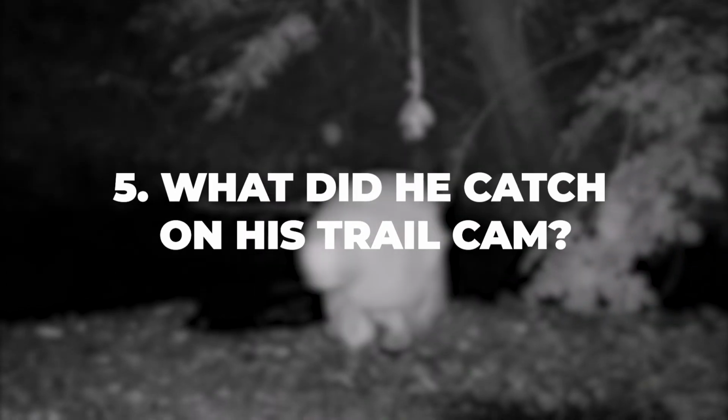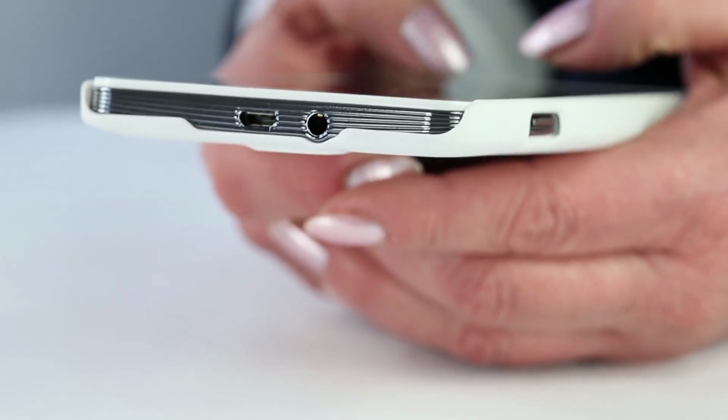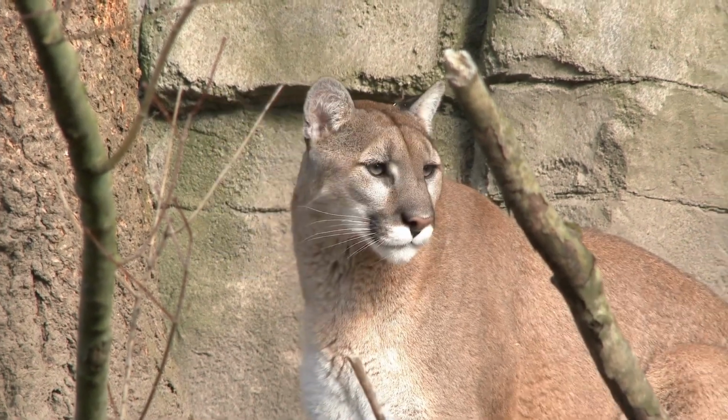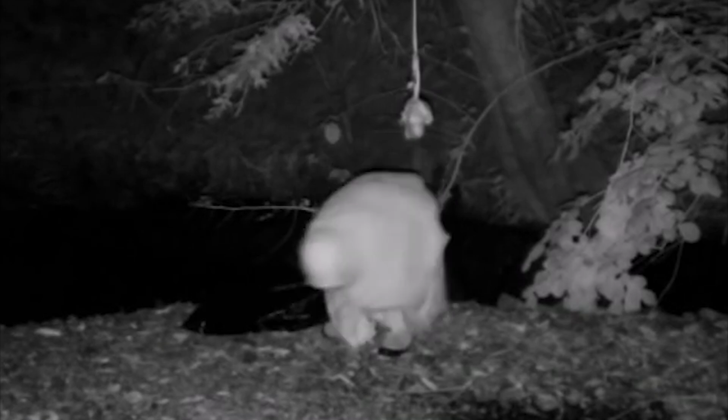Number 5. What did he catch on his trail cam? This clip you're about to see is very confusing, especially after gathering the context behind it. Supposedly, according to the original poster, there were rumors of a mountain lion in the area, which prompted this person to set up a trail cam in hopes of maybe catching the animal on camera.